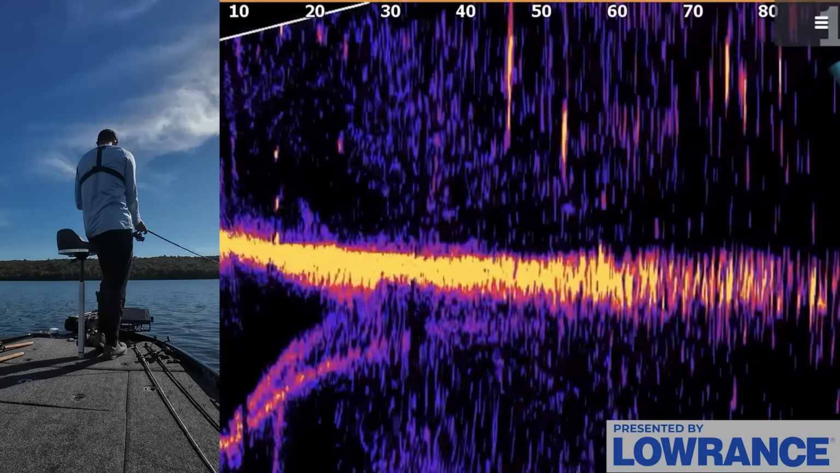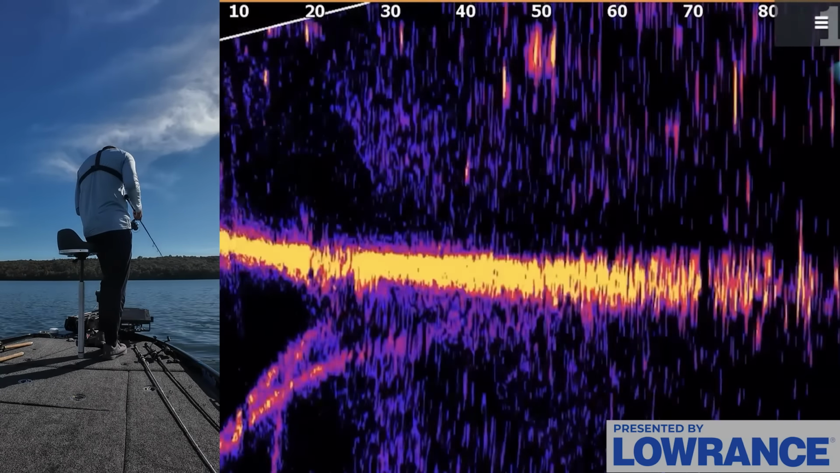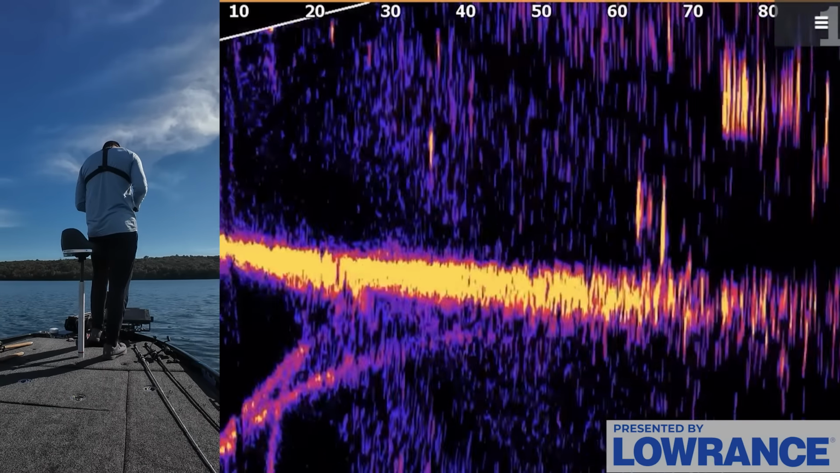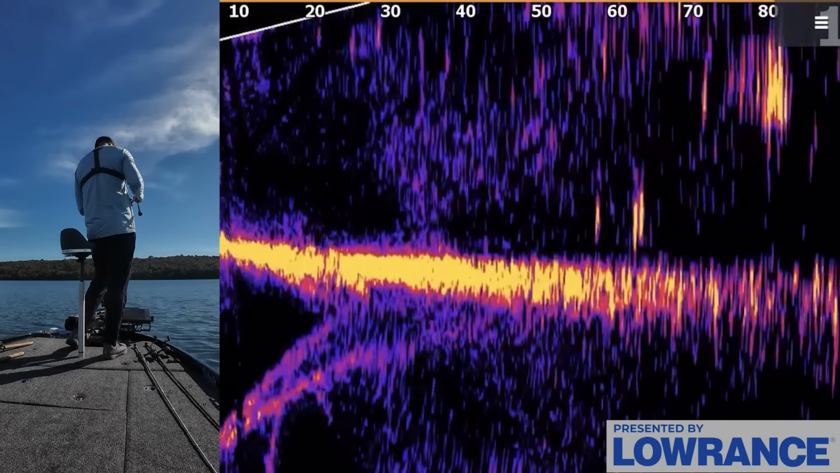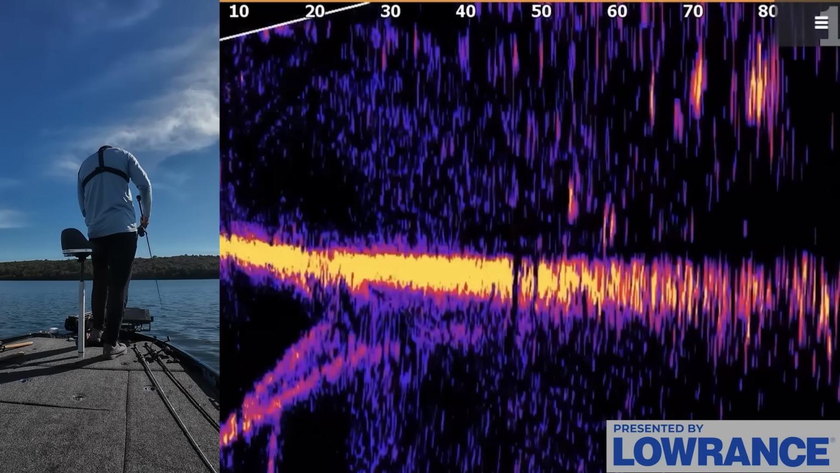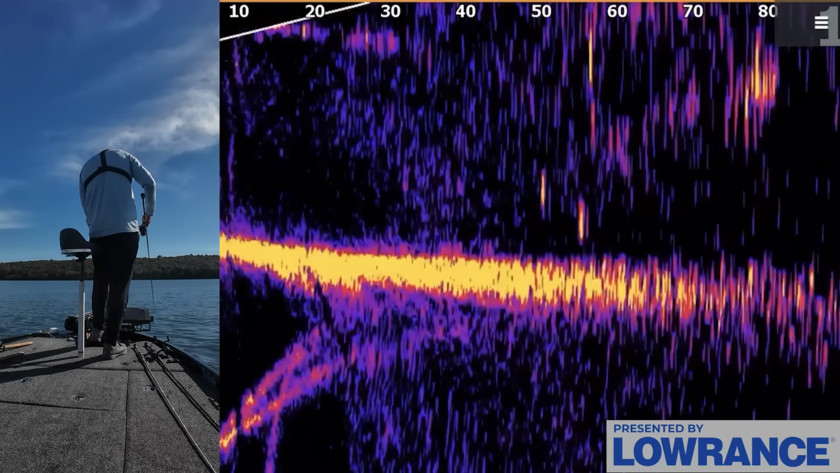There's a bunch of fish right in front of me here, roaming around. Kind of found a little area that has some active fish. You can see they're swimming around even down there. About 10 foot deep. Get down there to them.